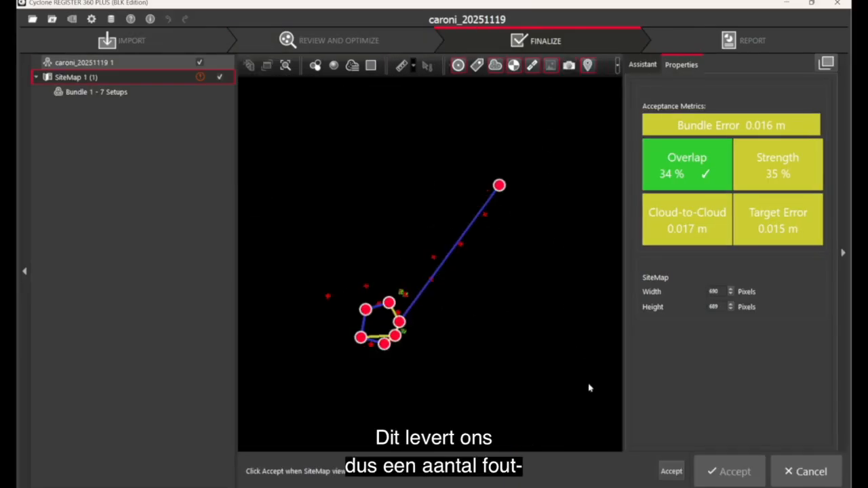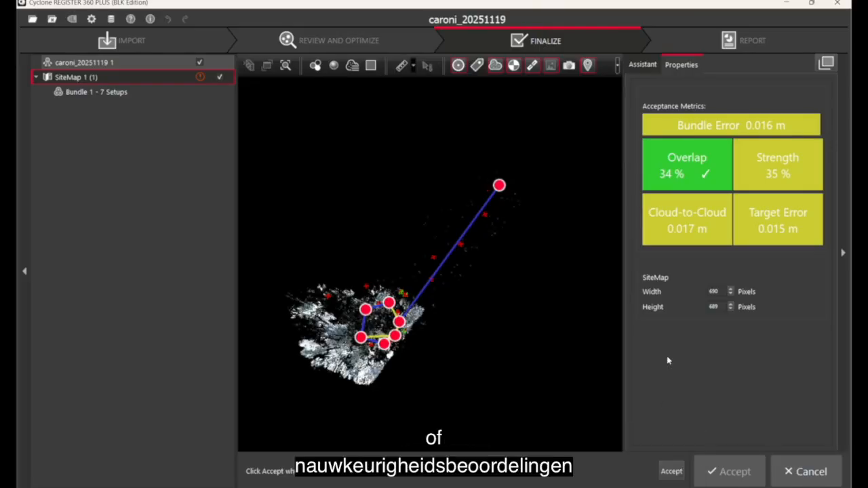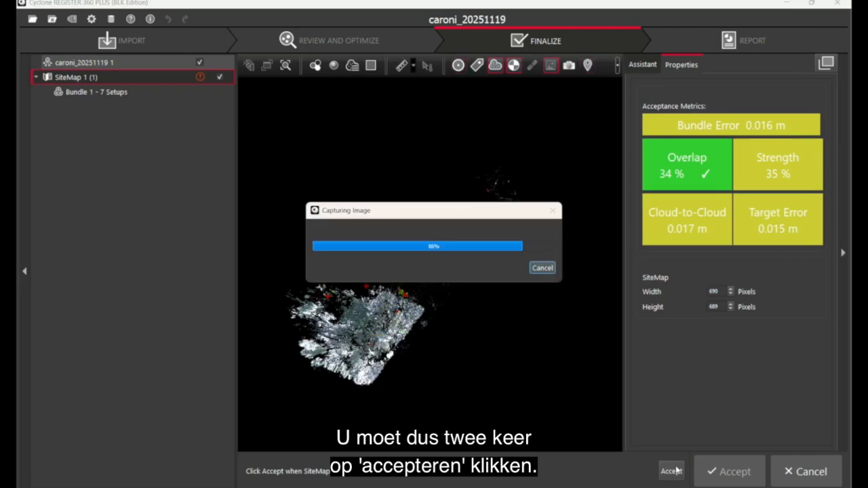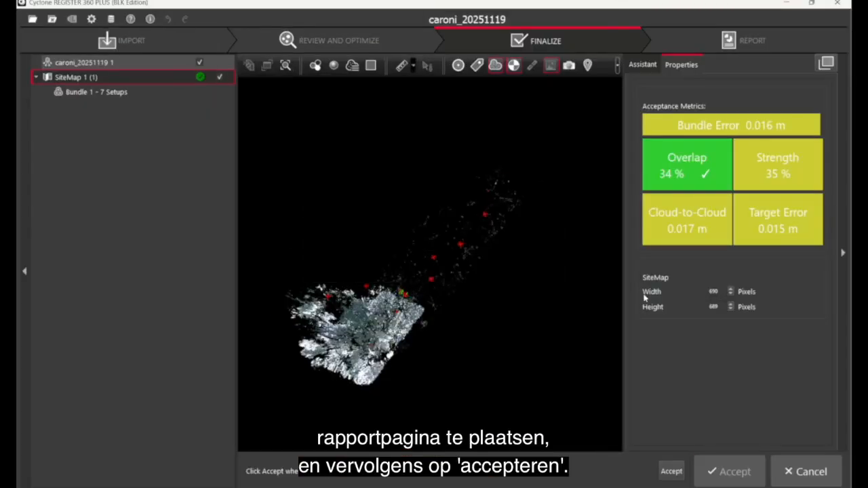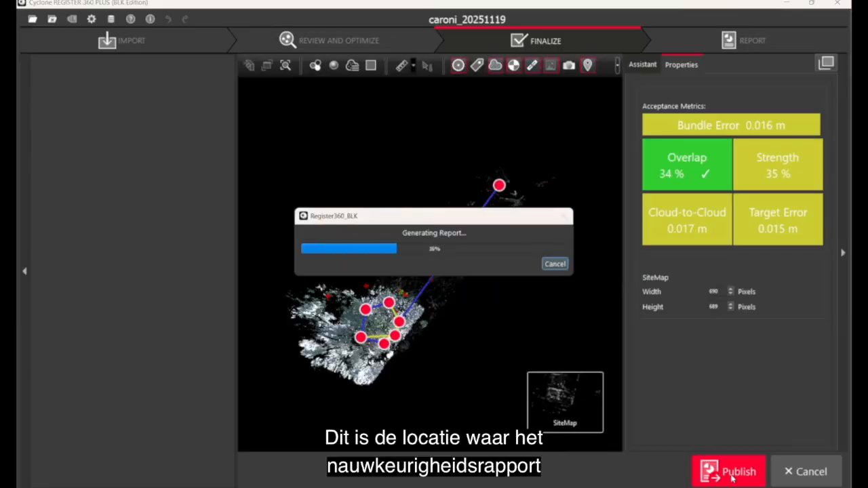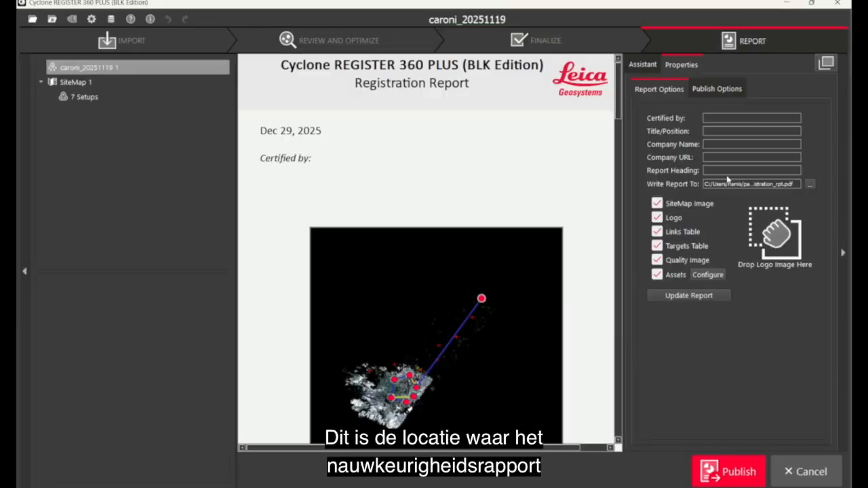So this gives us some error assessments or accuracy assessments. So you have to click accept twice. So first accept, which will take a picture of the scan combination in order to put it on the page of the report, and click accept a second time. This is the location to which the accuracy assessment report will be generated. This should be kept for reference in the future.